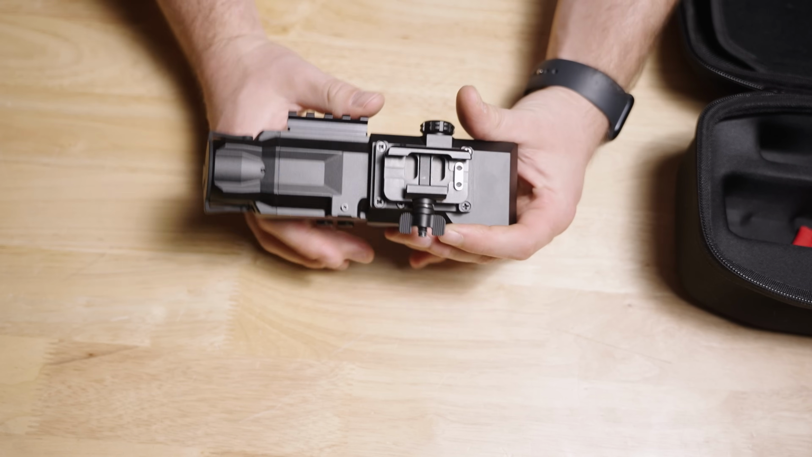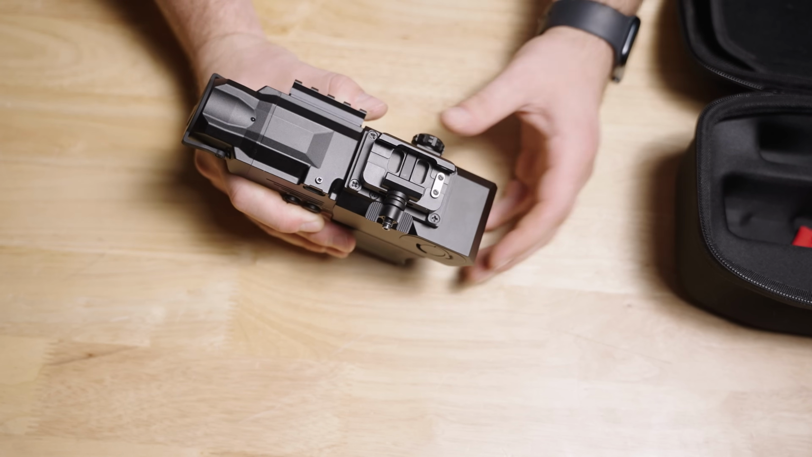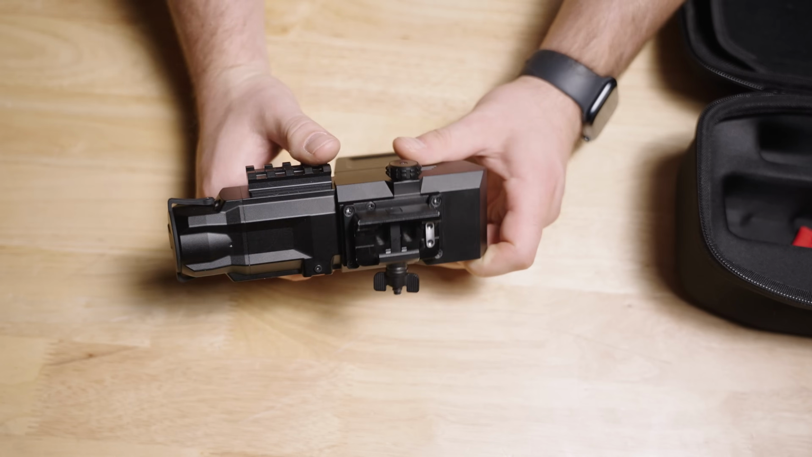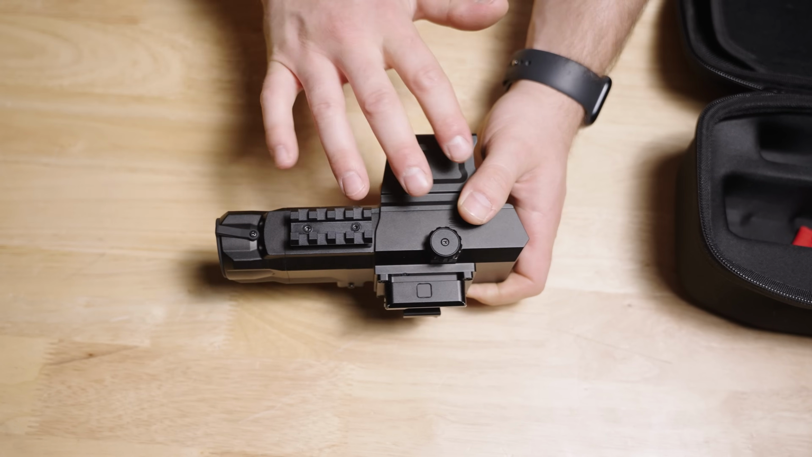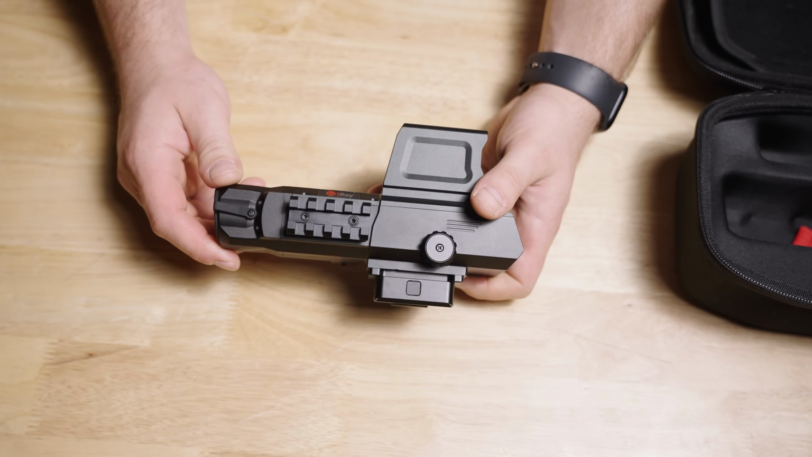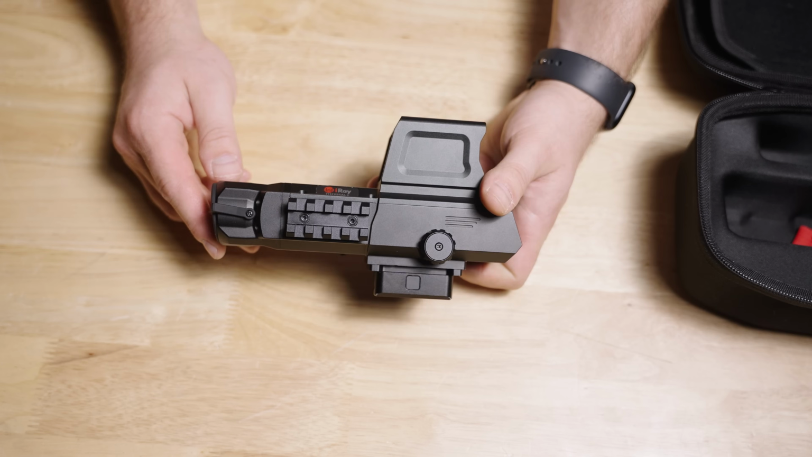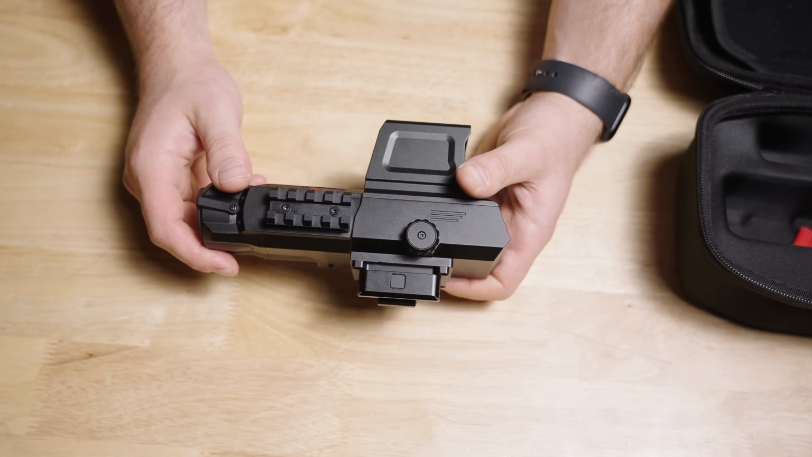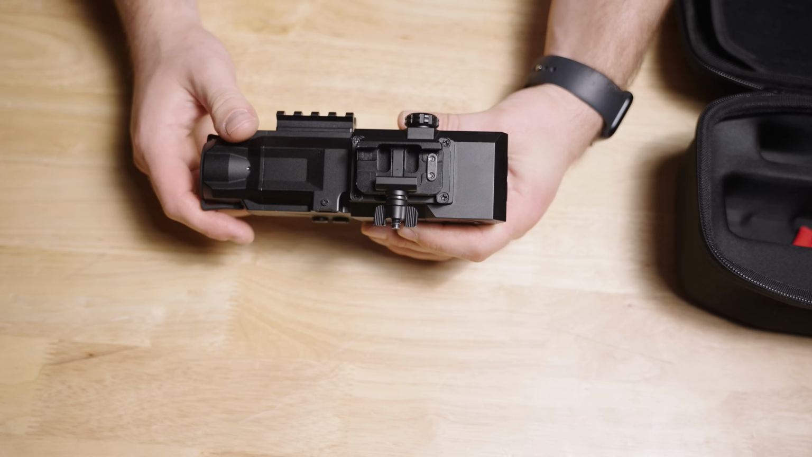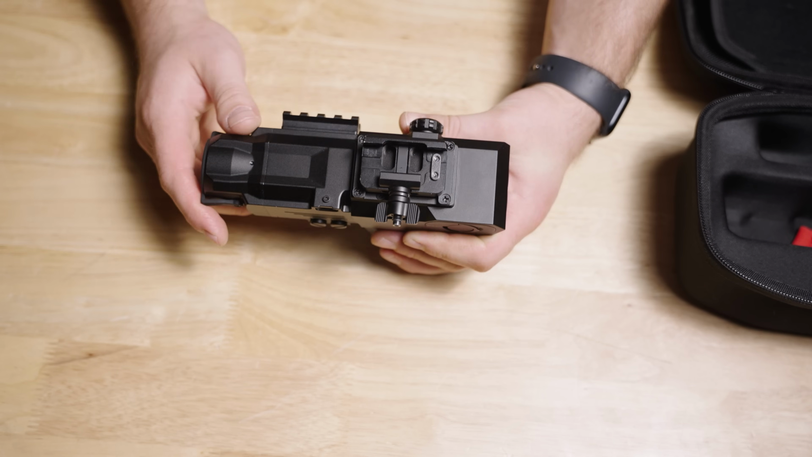The real bummer though is that this was a pretty interesting mount because it has some spring looking little piston systems there to help distribute the force so that your electronic components and thermal sensors don't see nearly as much of that shock from recoil, and I would guess they do that to help the longevity and reliability of this optic over time. It was a pretty interesting looking mechanism. If I can find it open source, then I'll overlay it here for you guys.